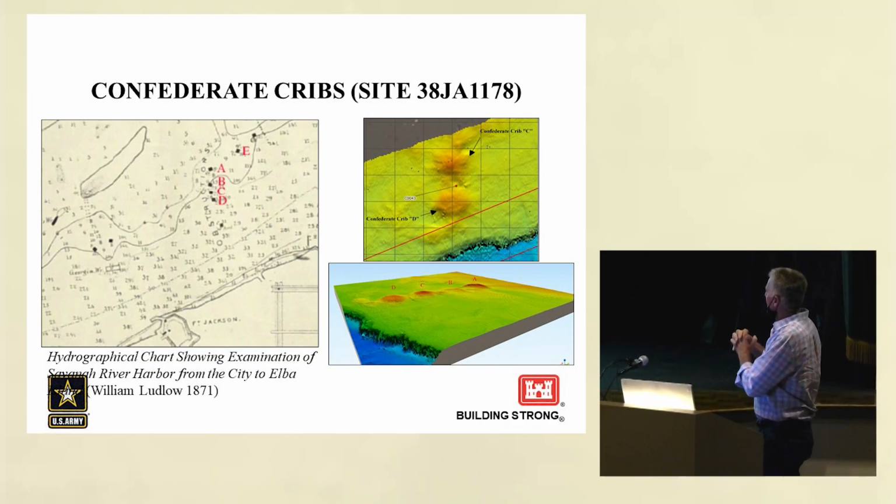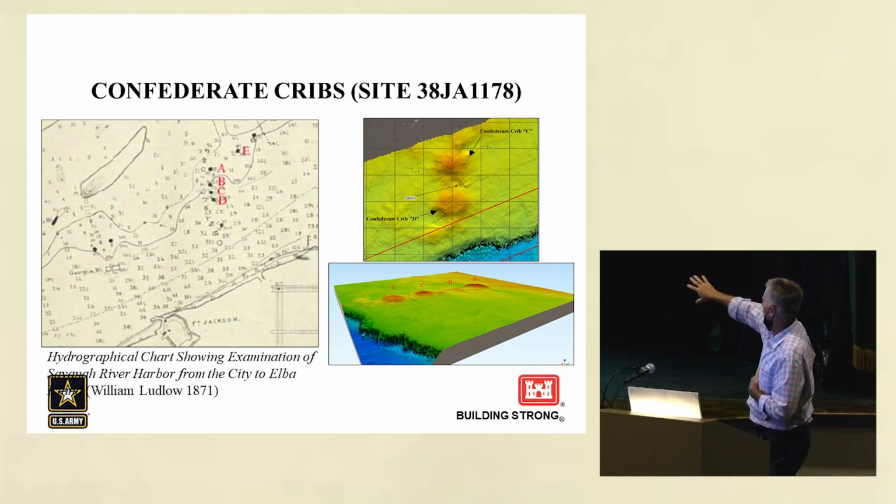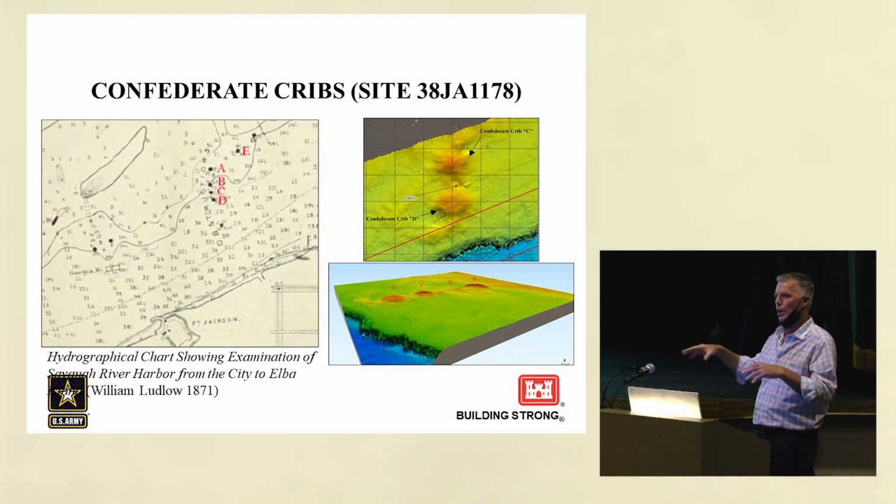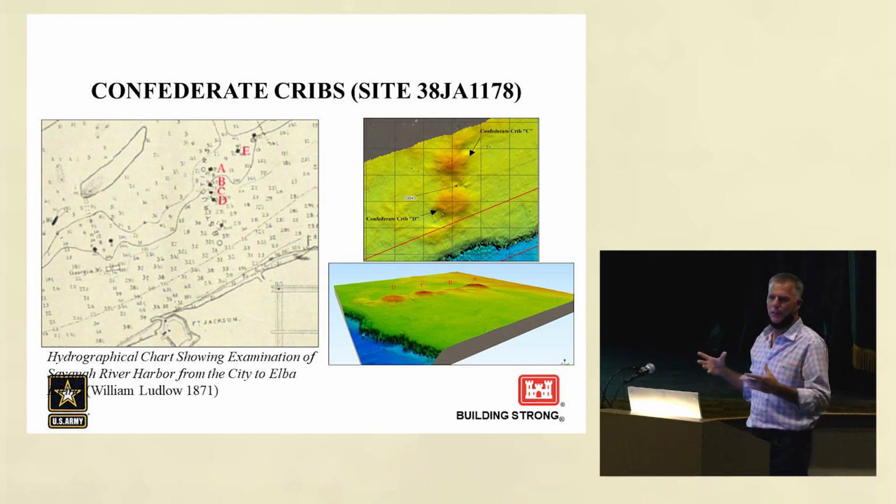As Will said, the multi-beam was extremely useful in documenting initially the cribs. And here you can see we've numbered them A, B, C, and D on the multi-beam, which is on the right, and comparing them to the historic 1871 map. It's actually a U.S. Army Corps of Engineers engineering map, a post-war obstruction map, to figure out what they had to do, as the engineers still do today.